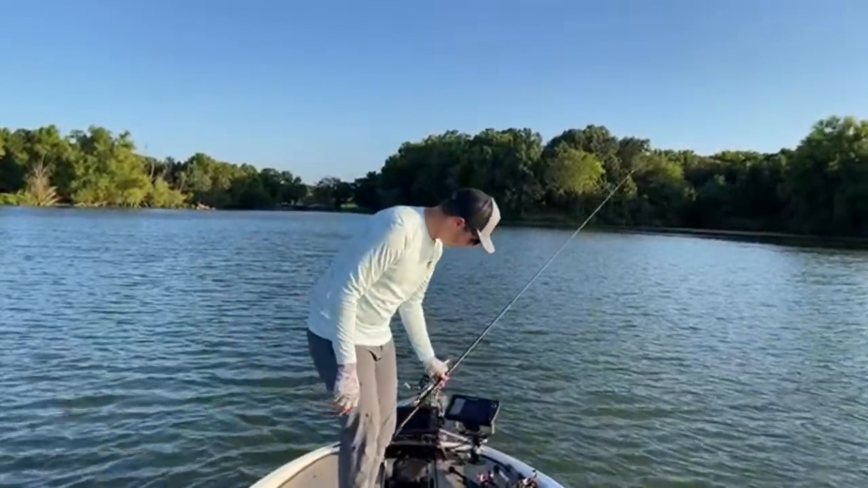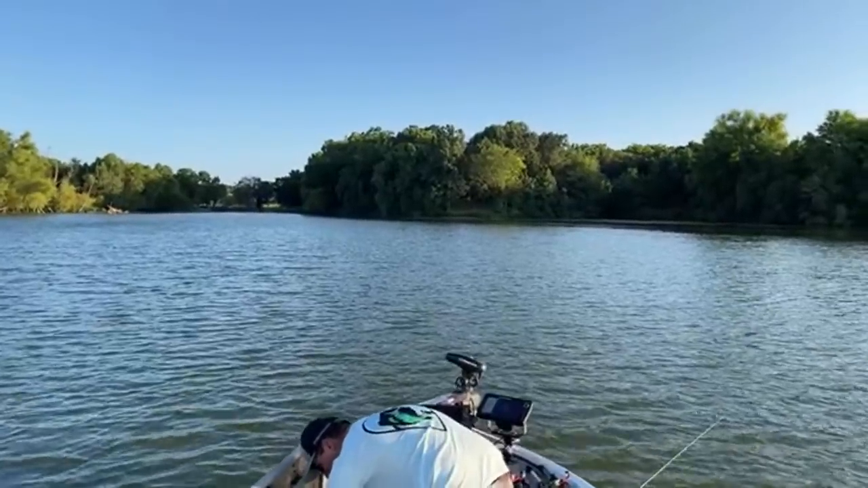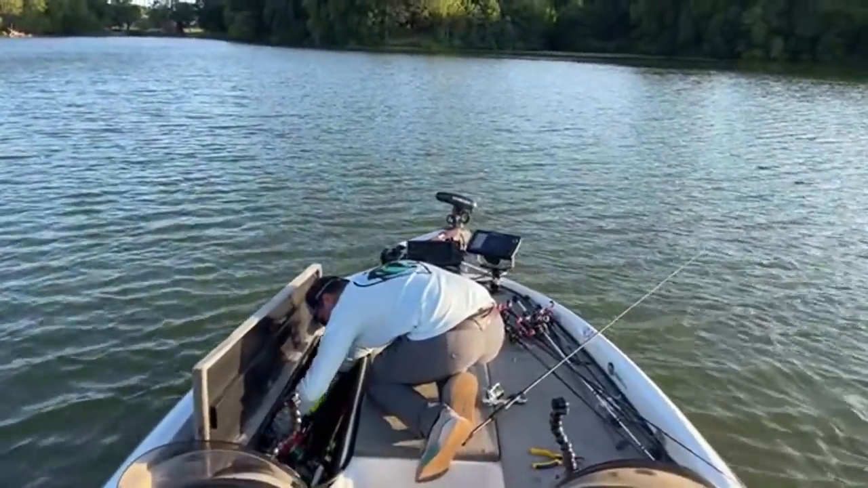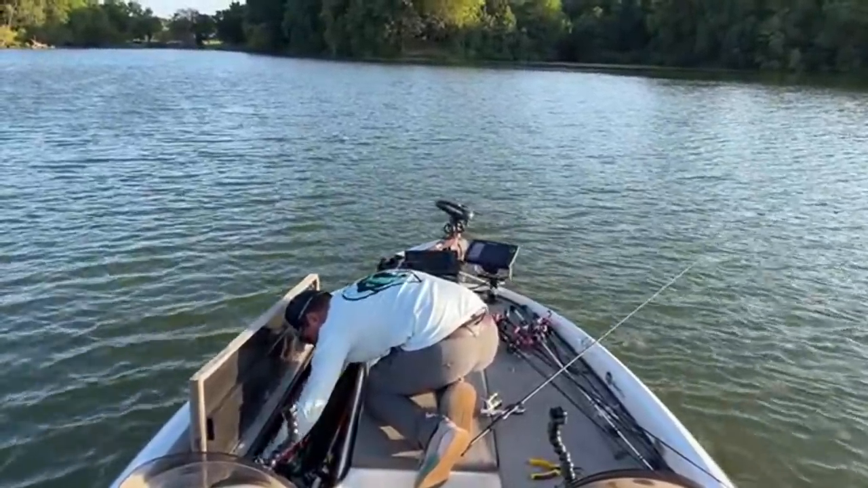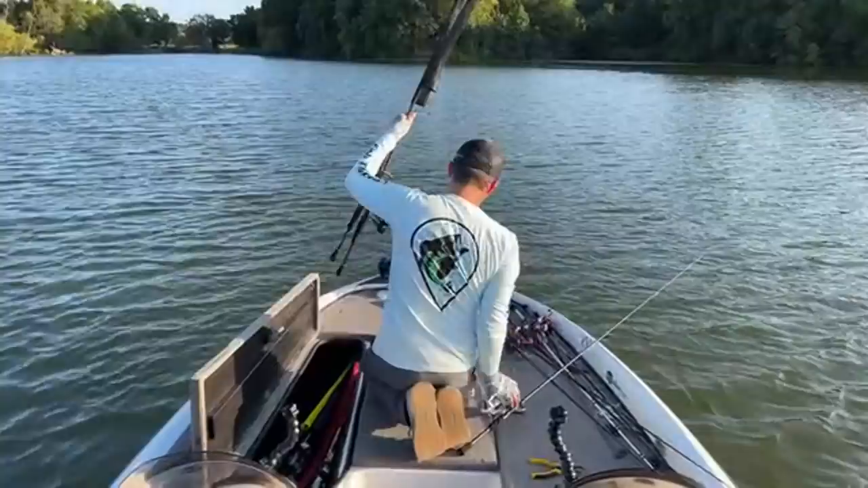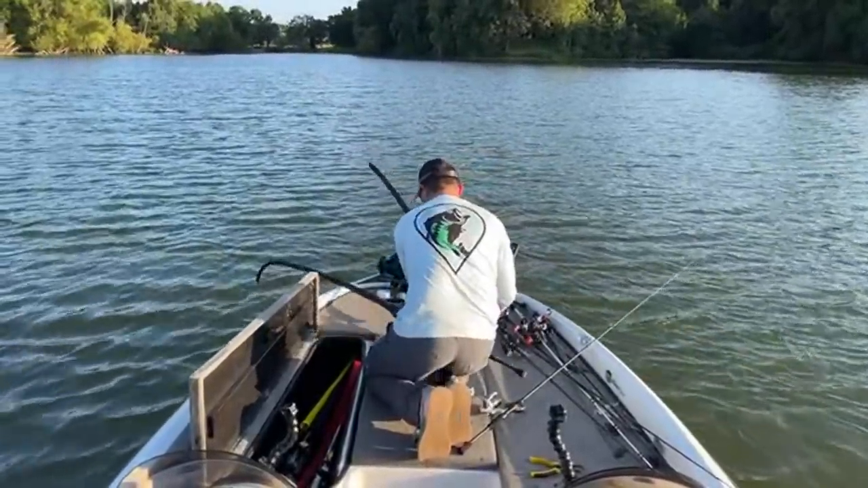I'm gonna throw that worm out there, and I'm going to pull out the rod. Let's see here. Pulling out another spinning rod. This is not normal. Can I even get these rods out? Goodness, I got a tangled mess going on here. There we go. Get that back in here.